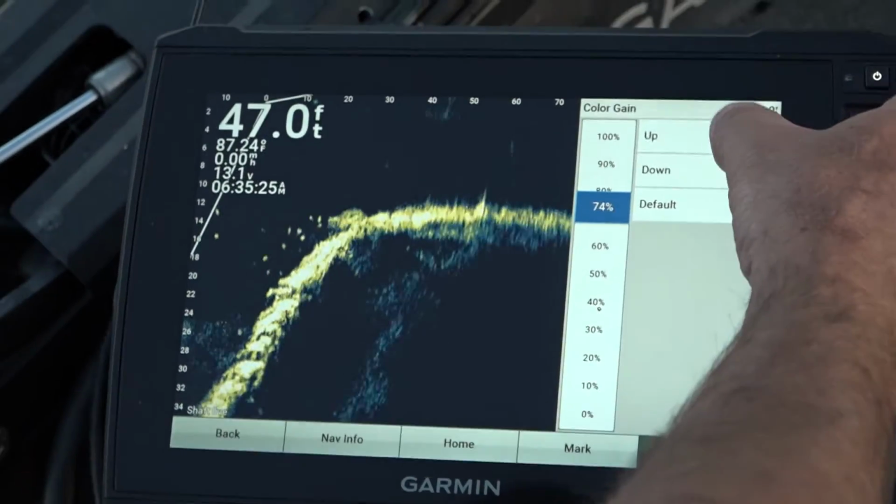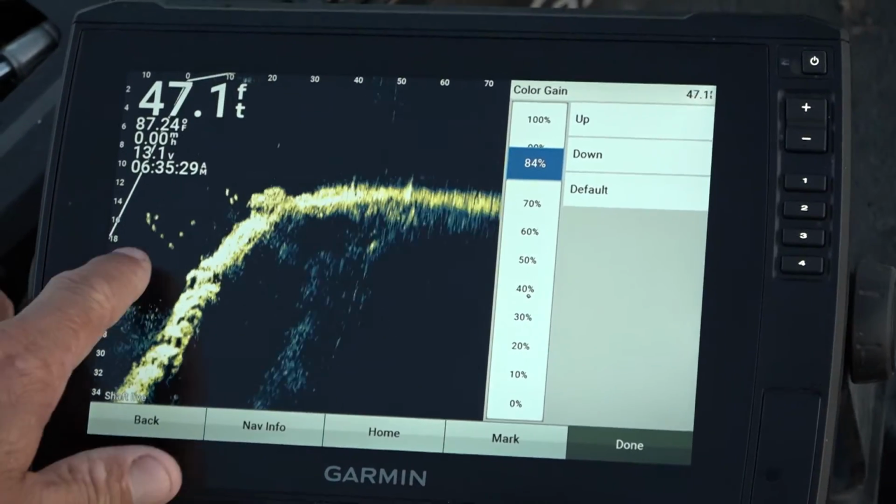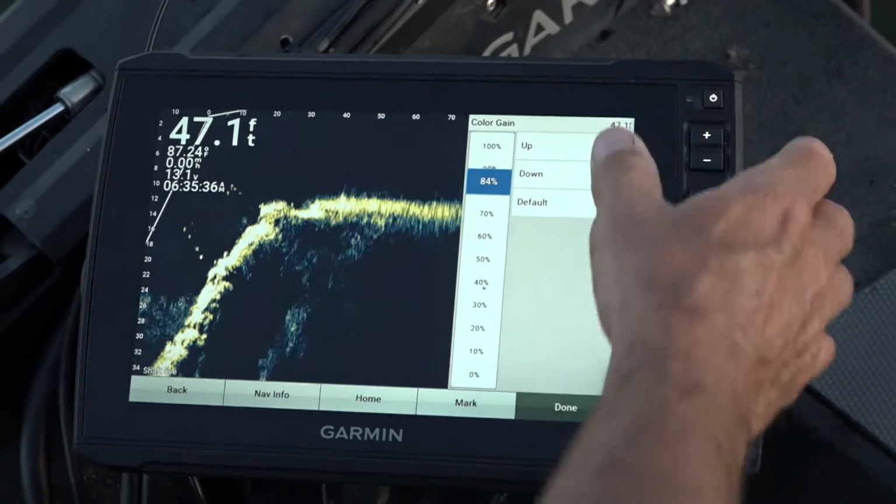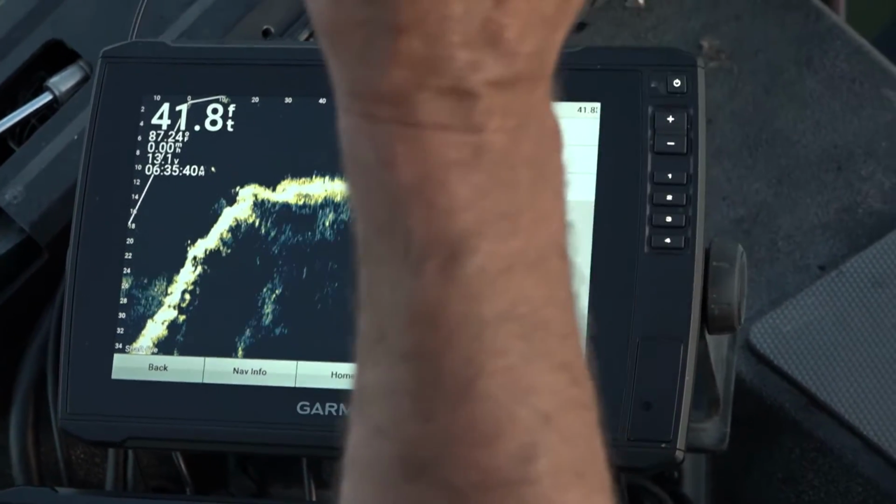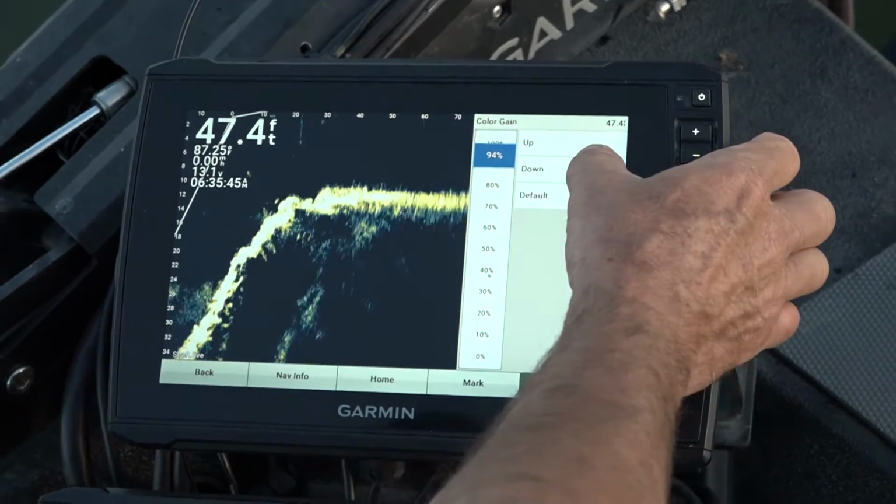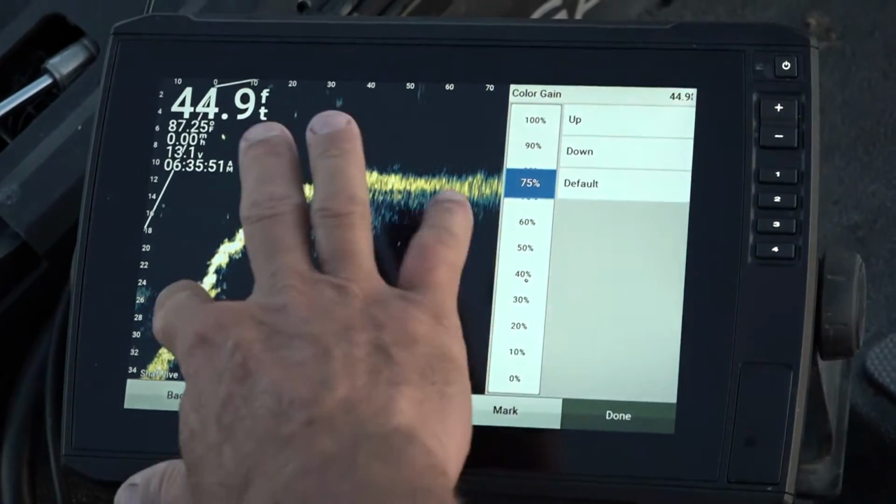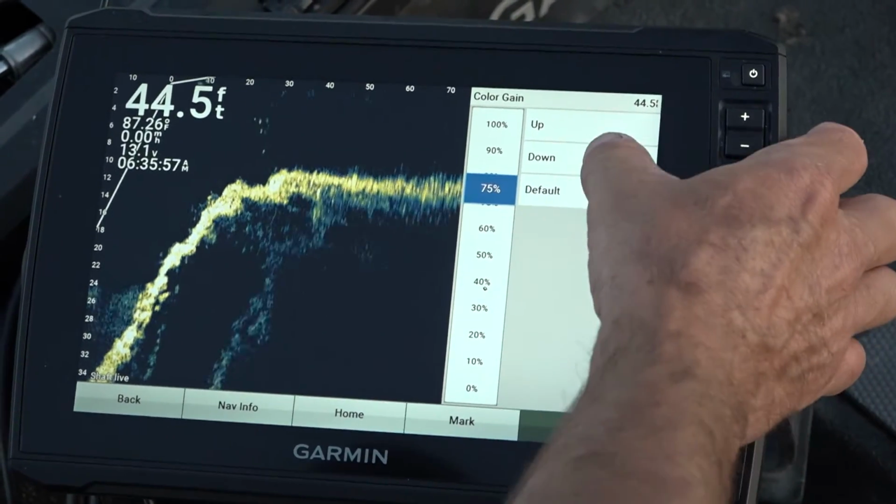Mine's set on 74. You can turn that way up, and what that does is it makes everything a little bit brighter. So if you throw your Sonar Minnow out there and you're having trouble seeing it, then you can turn that color gain really, really high, and it makes those hard objects pop. You can see all of the rock and the fish have gotten really white. I like to keep mine about 75. That's just kind of a happy medium. Everything's not crazy white, but also it makes everything show up really good.